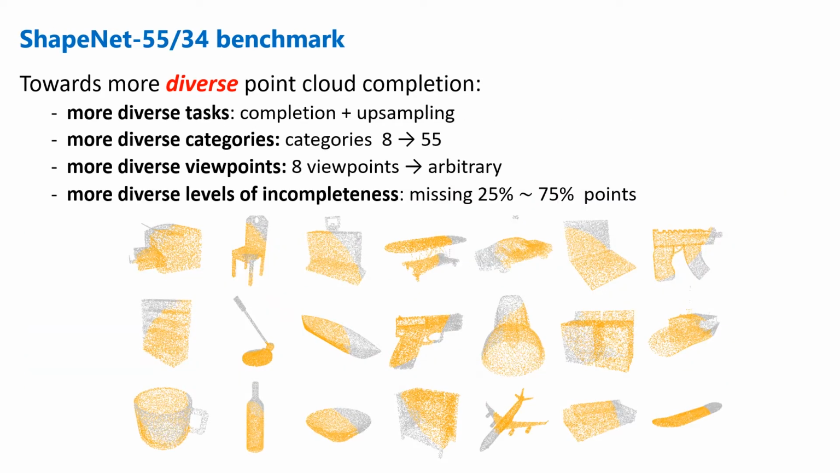Our new benchmark, named the ShapeNet-55/34 benchmark, contains more diverse tasks, more diverse categories, more diverse viewpoints, and more diverse levels of incompleteness. We also propose to test the model's generalization ability on objects from unseen categories.